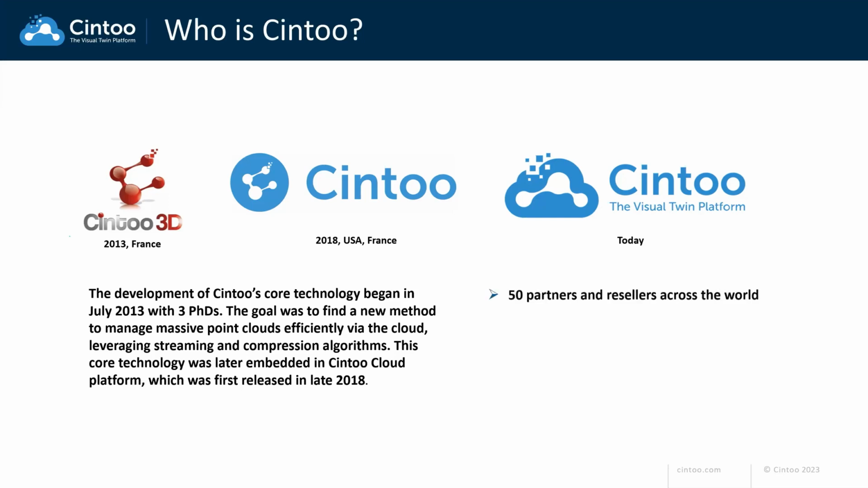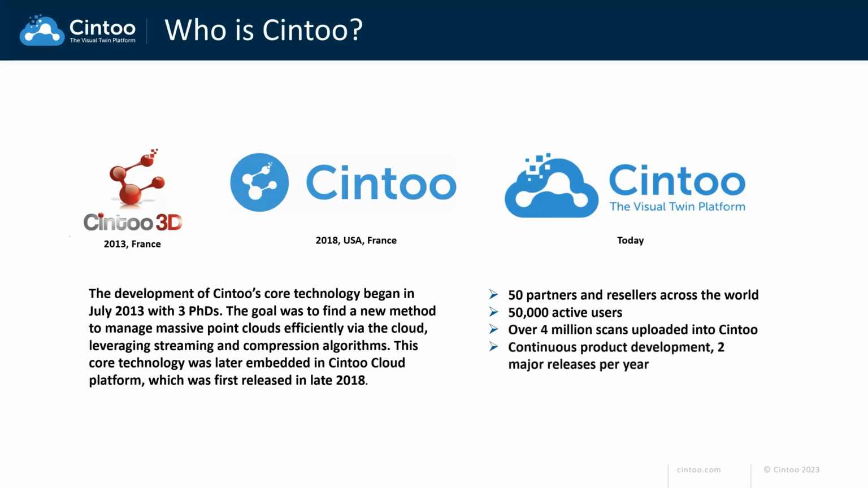We now have 50 partners and resellers across the world, over 50,000 active users. Our users have uploaded over 4 million scans into our platform. We're very focused on our customers, so we have continuous product development, around 2 major releases this year. This year has been a very big year for us, delivering drone data support, as well as a new product called Asset Tagging and Display, which we've been working on for a few years, and we're really excited about that.